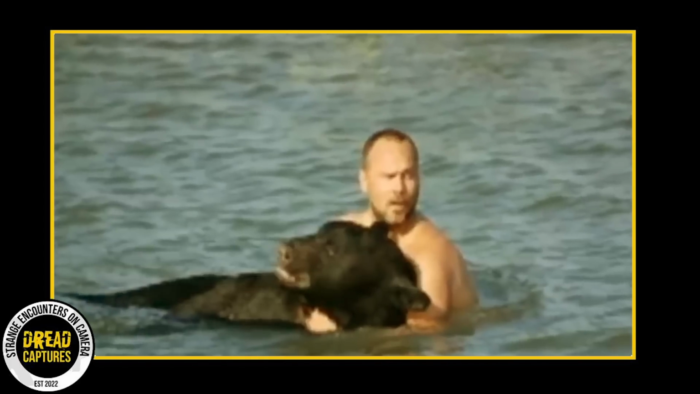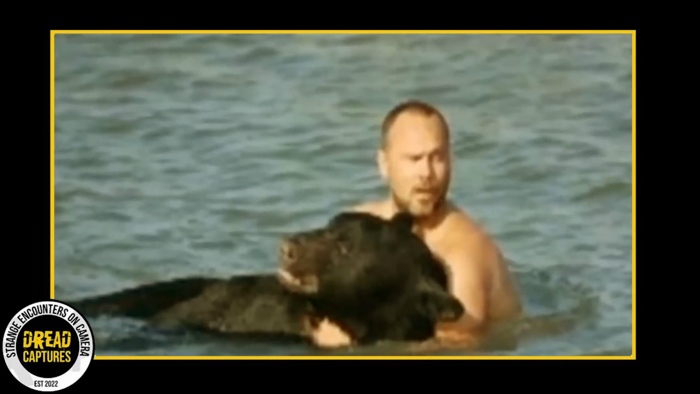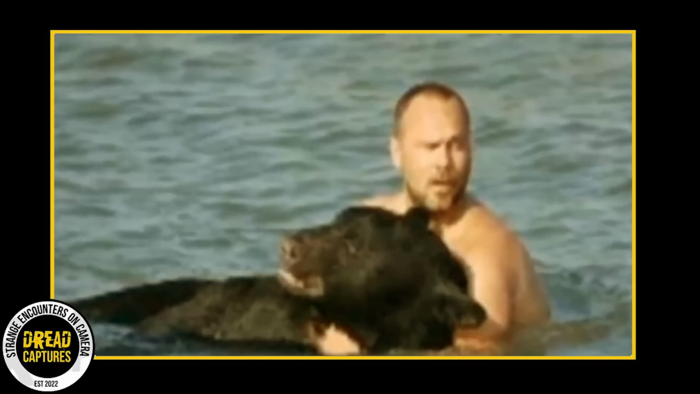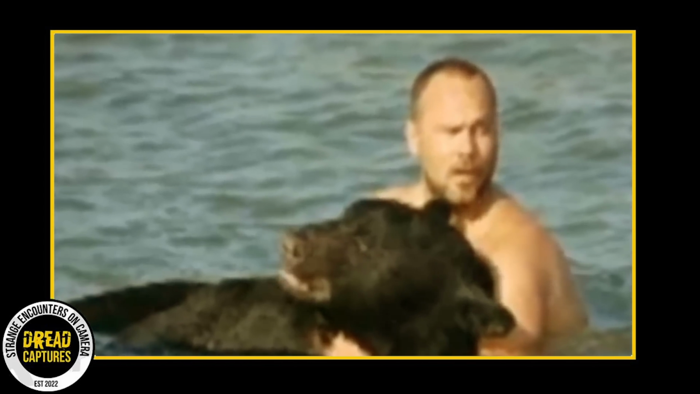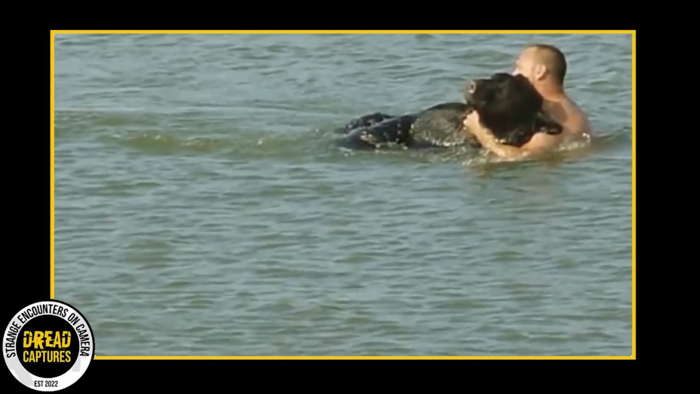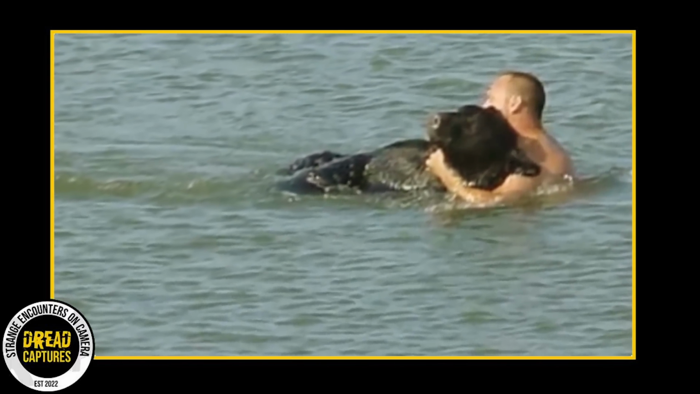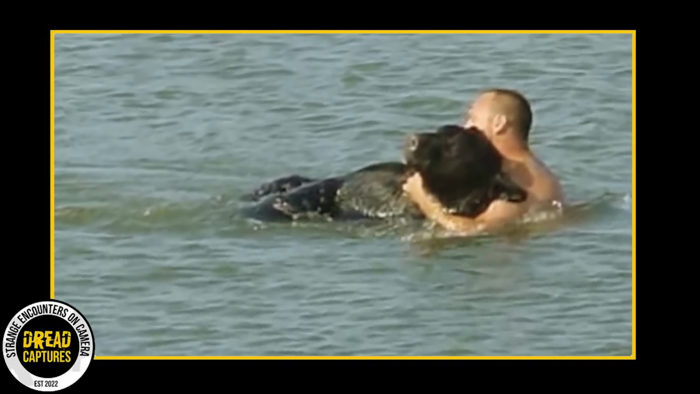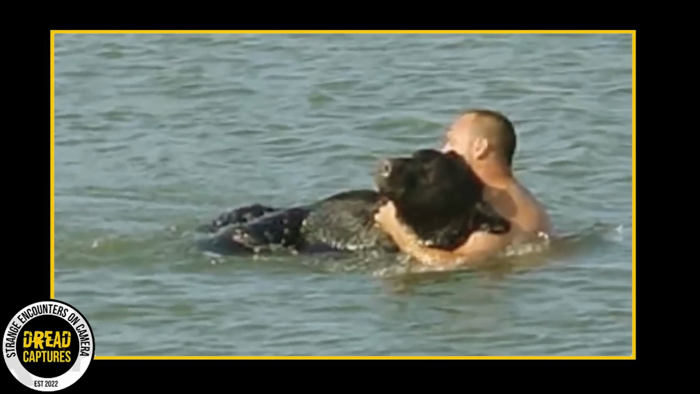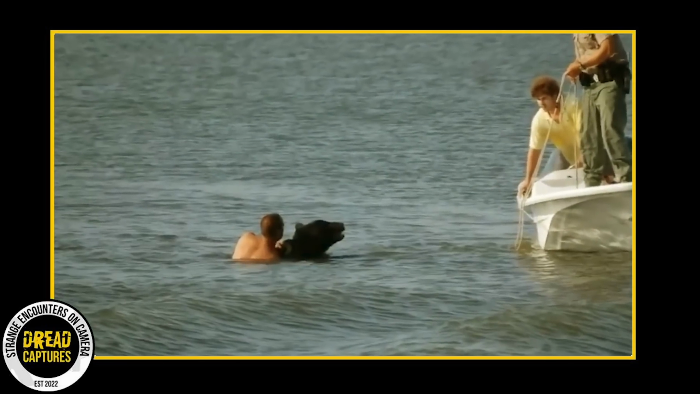The scenario was tense. Adam had to contend with a semi-sedated bear that was understandably distressed, while managing to guide him towards shallow water. Displaying exceptional composure, Warwick maneuvered the bear closer to the shore, a feat made even more remarkable, given the bear's immense size and potential to harm. It wasn't just about physical strength, but also about reading the animal's distress and navigating the situation to ensure safety for both.